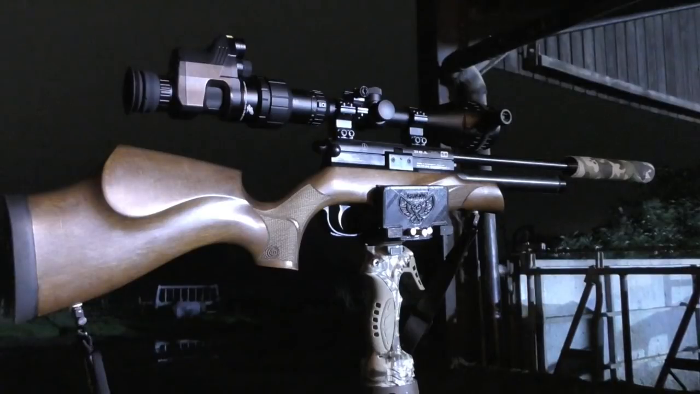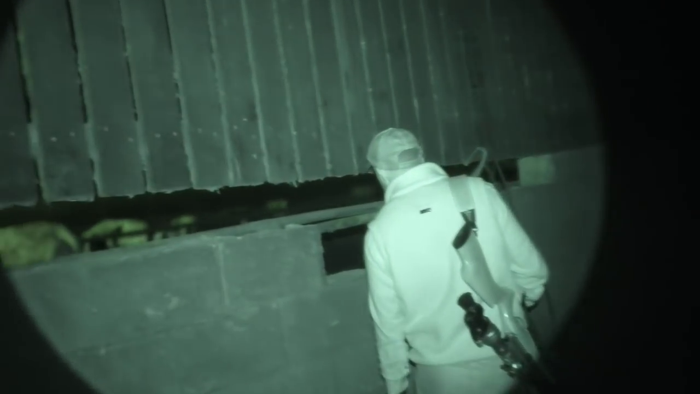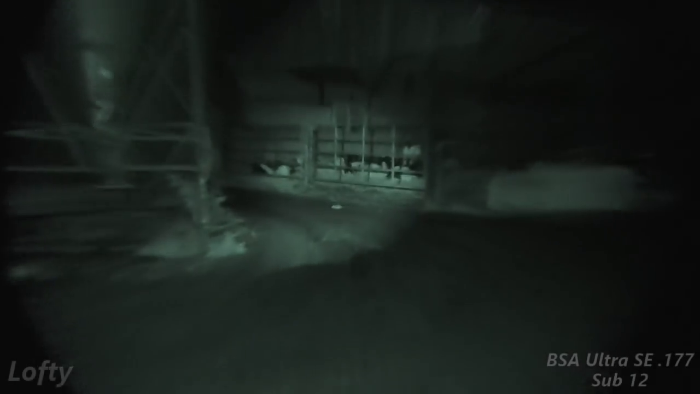I've just had a couple with the Impact, but want to concentrate on Lofty really. So he's got his BSA Ultra SE. He's now got his tripod. We're going to have a little scout round, and we're going to see what Lofty can get.